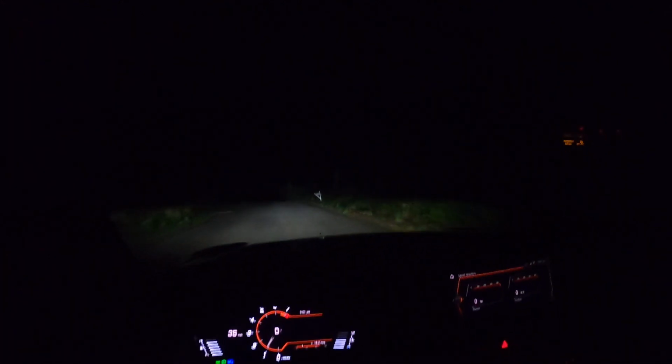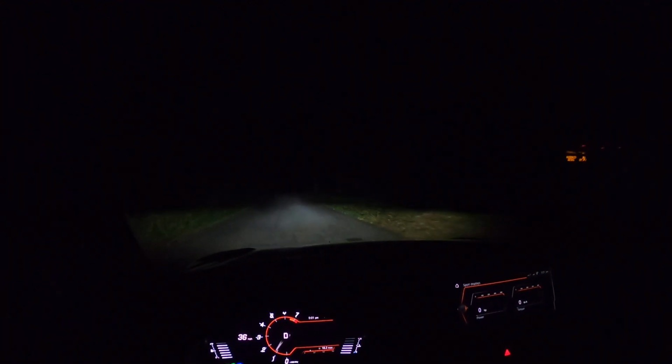But if you're looking into buying a car, I would prefer the 2021, considering they are the same price. Actually, some 2020 models are more expensive than the 2021. But then again, it's all preference.